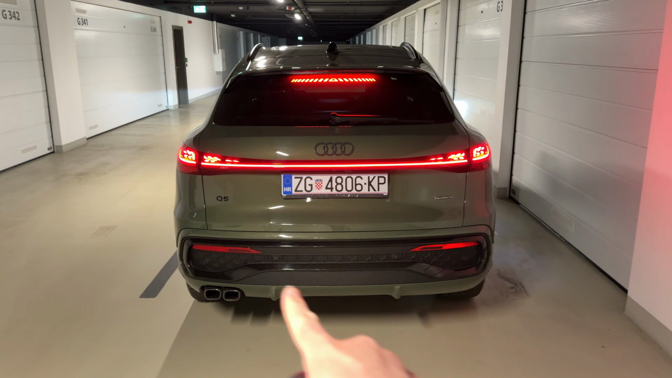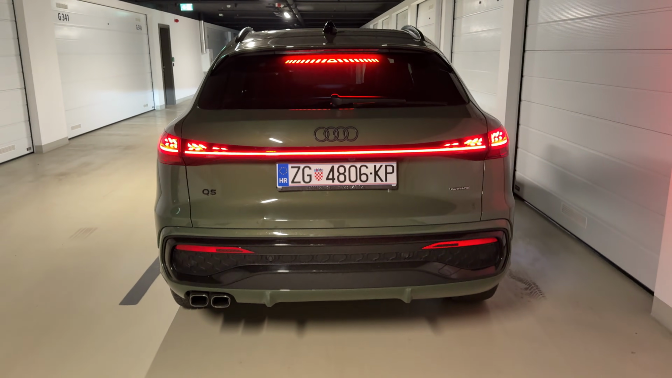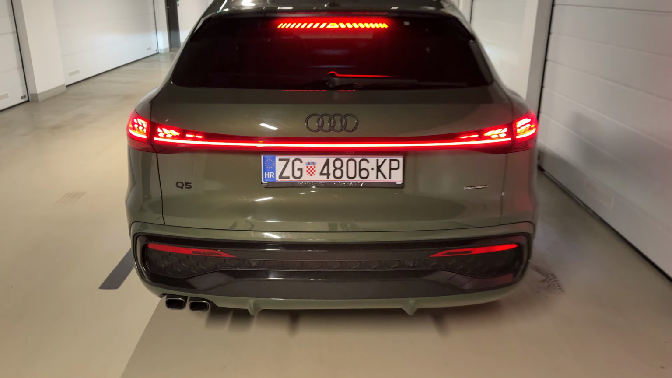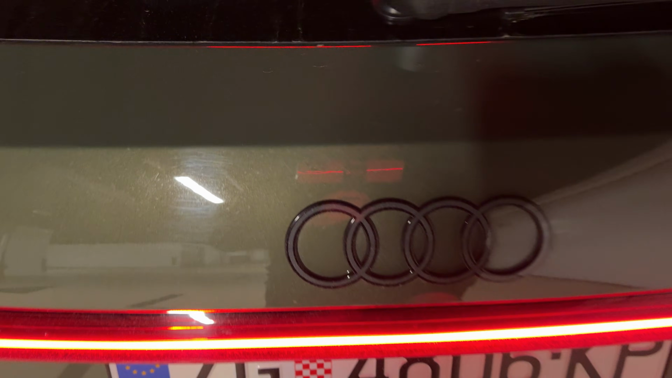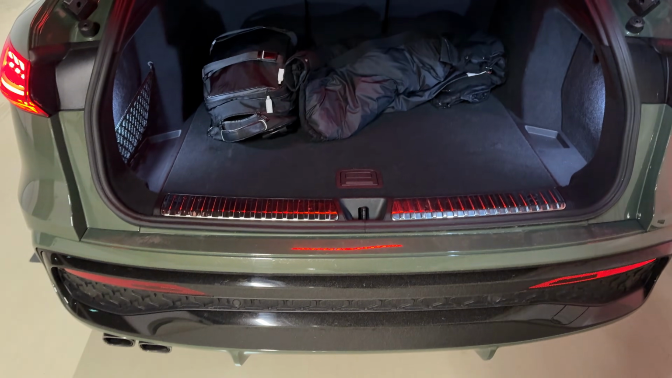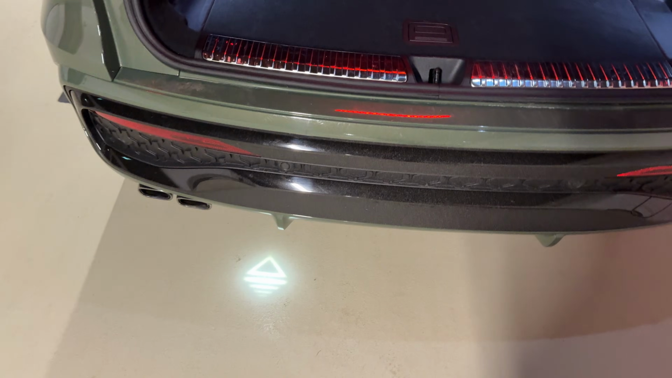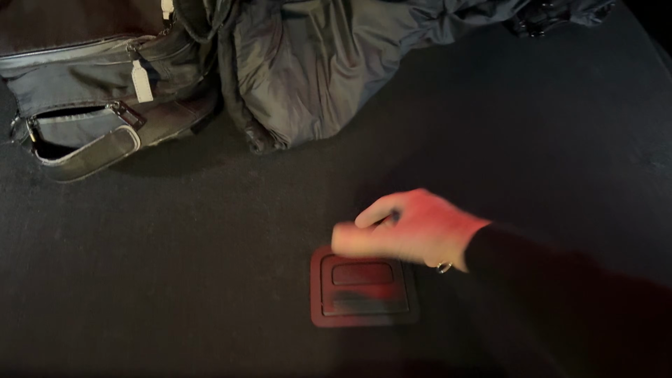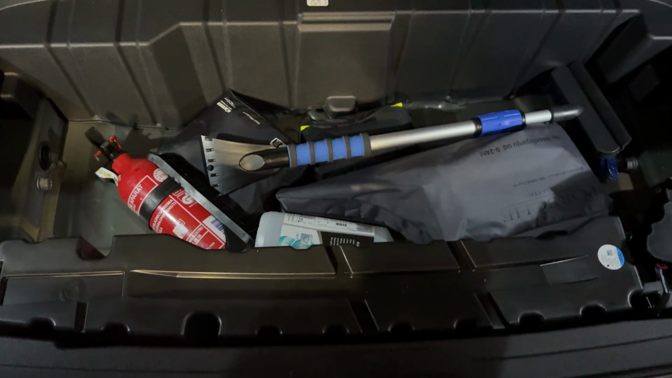This is the diesel with the mild hybrid plus technology. 2 exhaust pipes on the left for this model. Let me also show you the trunk. And by the way, look at this. You can also do it with your leg and open it actually. So here, really practical indeed.